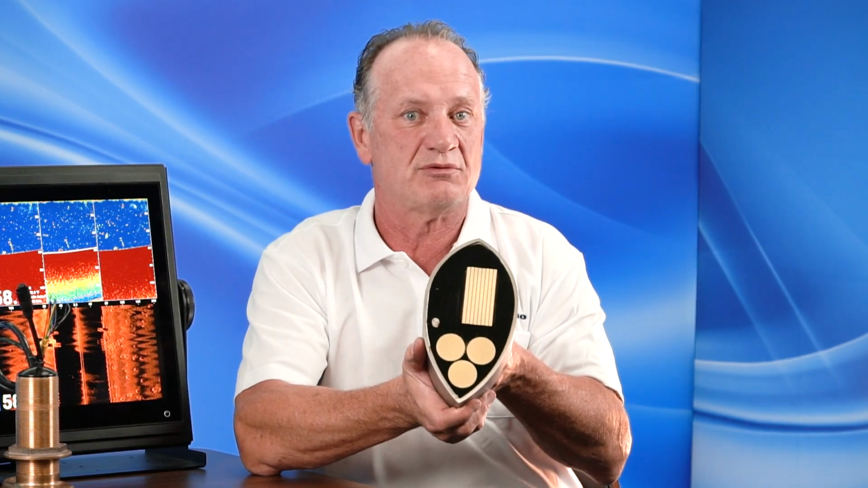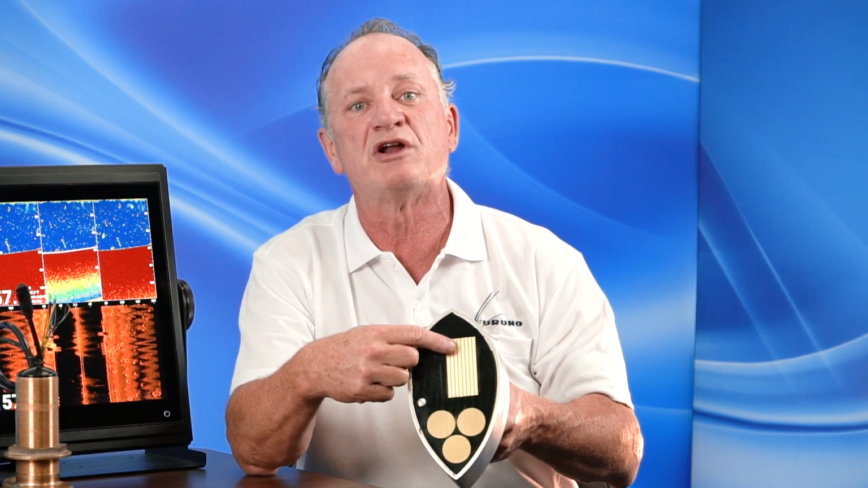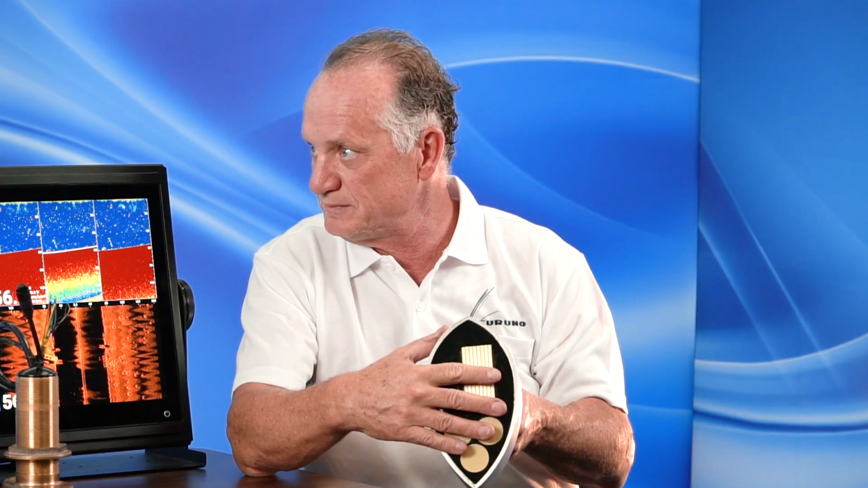And the receiving and the transmit elements are far enough apart, 50 and 200 versus 165 kilohertz for the DFF3D. So there's very little interference between the systems, and you can save a lot of time and money by combining those functions into a single transducer. So obviously these are thru-hulls. Yes. So we have thru-hull versions, we have transom mount versions as well of both single function and combo transducers.